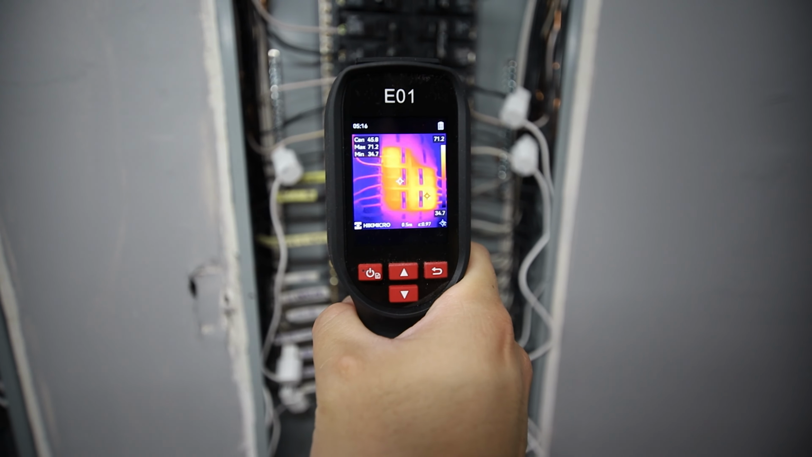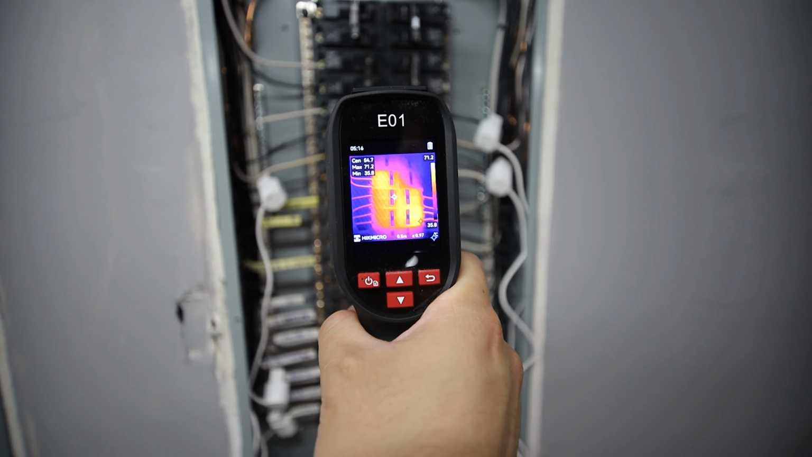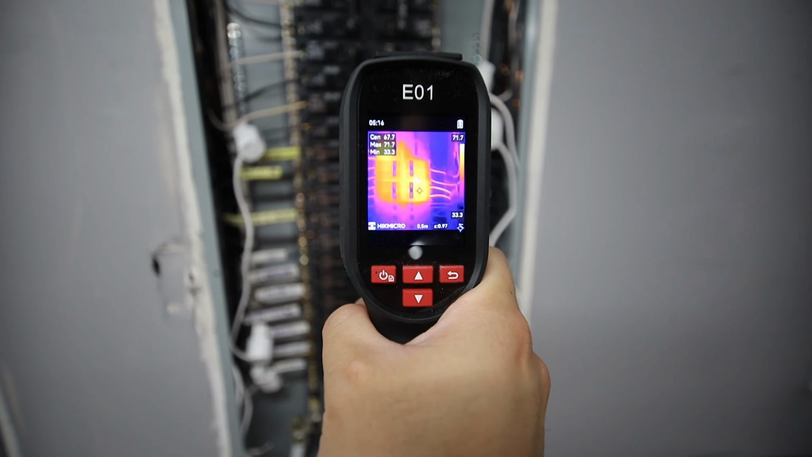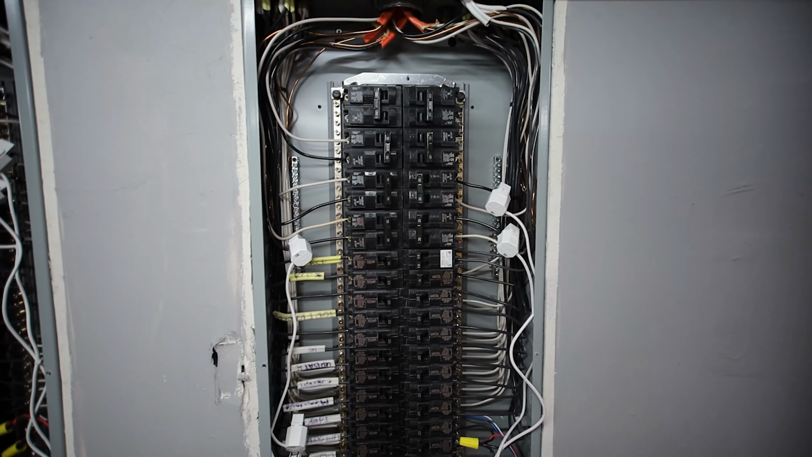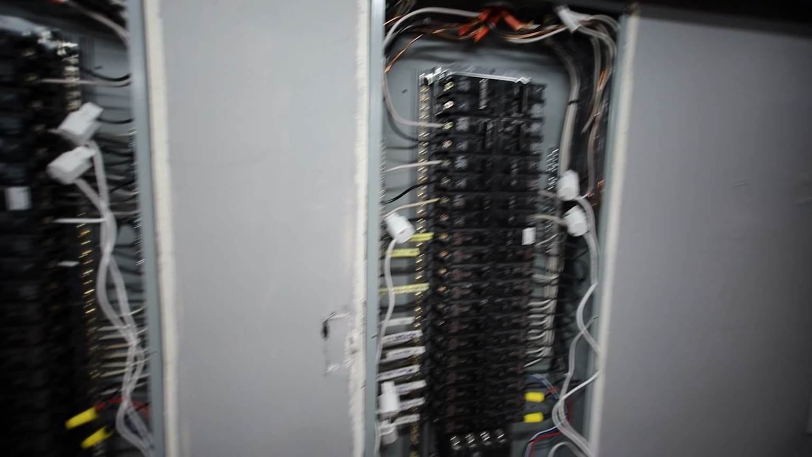Okay, the rest of them are hitting 70 degrees Celsius there. The center, 71. Yeah, 72 degrees Celsius. So these are very hot. Let me know down below if you know what the maximum temperature these breakers can go.